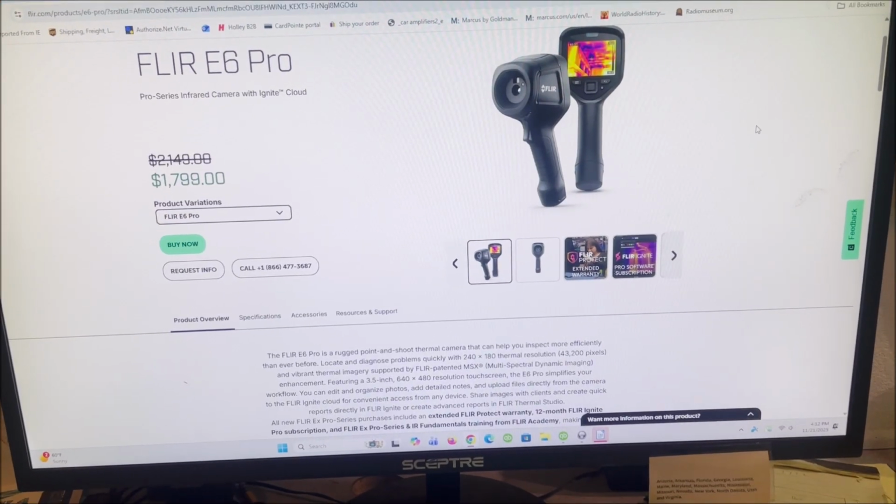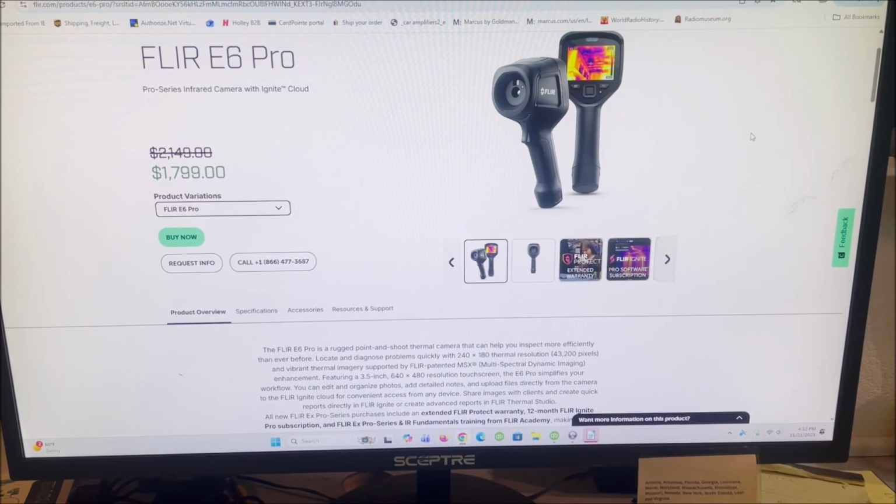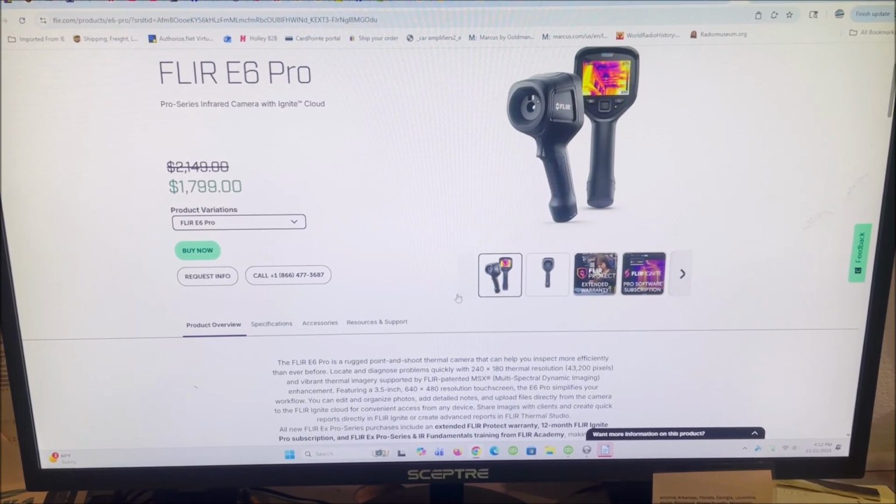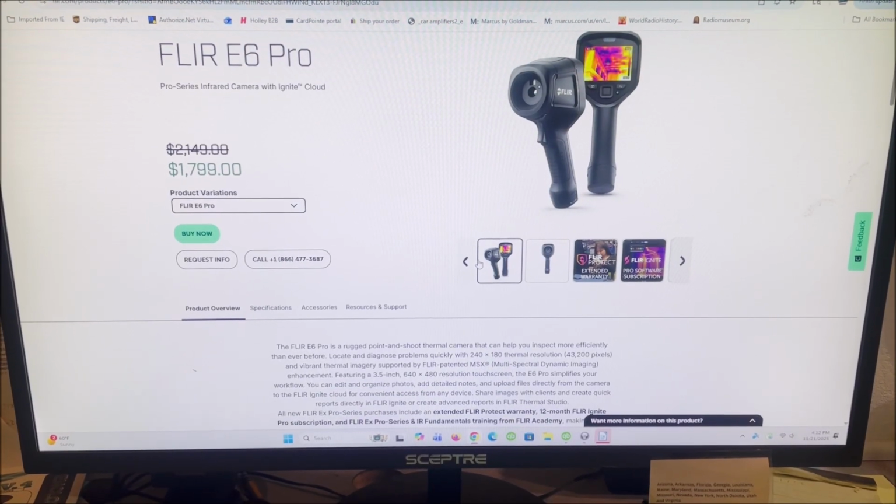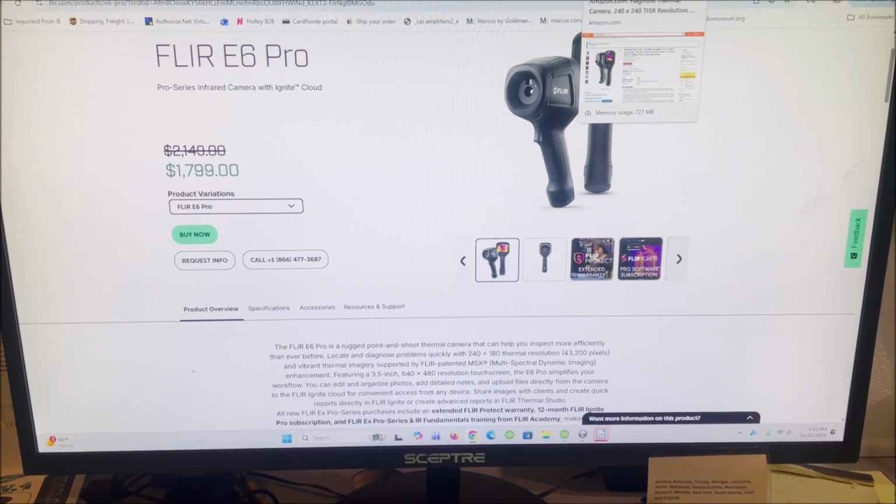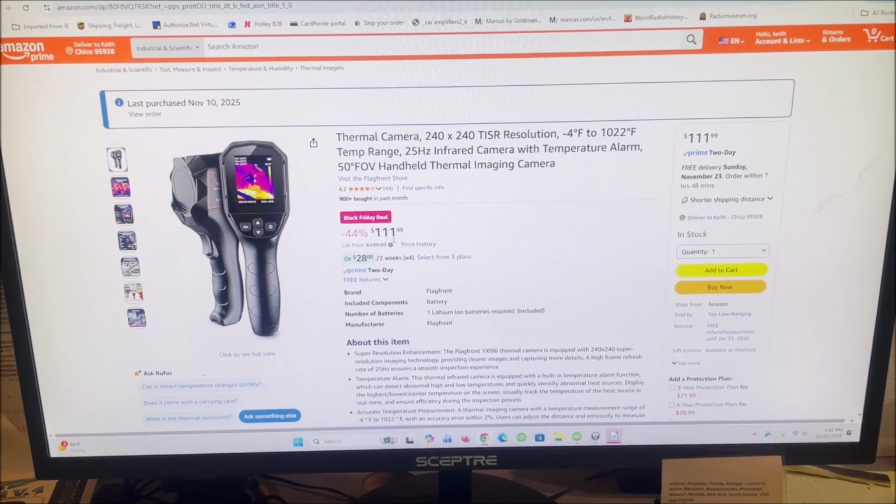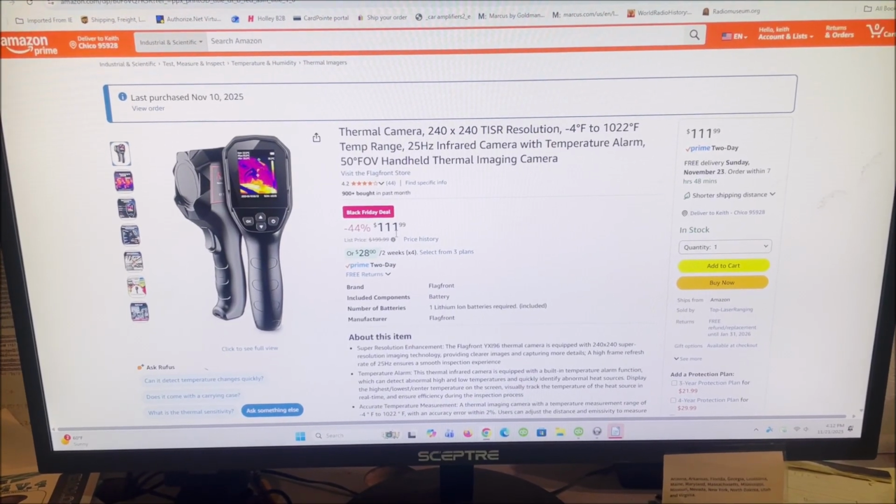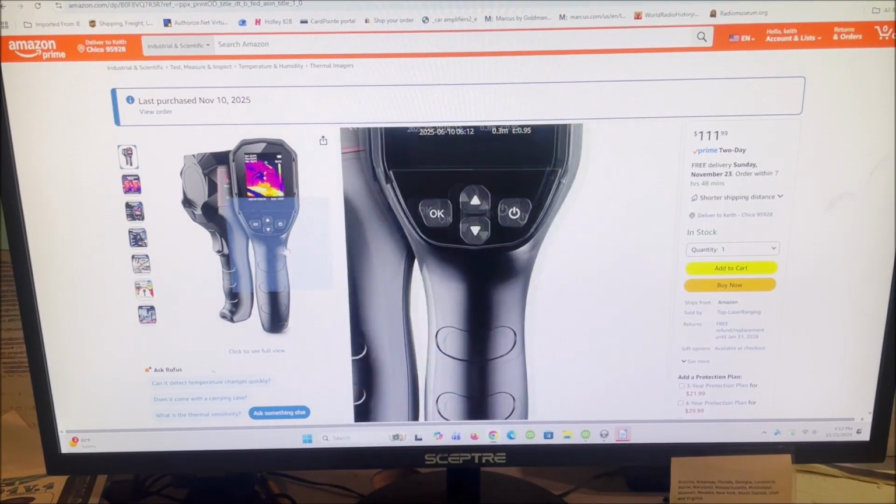So I've been doing a lot of electronics repair, and I thought, hey, a thermal imaging camera would be great. One of the biggest names is FLIR. FLIR makes cool stuff, and I look at it and go, oh my God, this thing's $1,800, right? You go, holy cow. Then you go on Amazon and you go, hey, look, this one's $111.99 on sale. So guess what? I bought it.